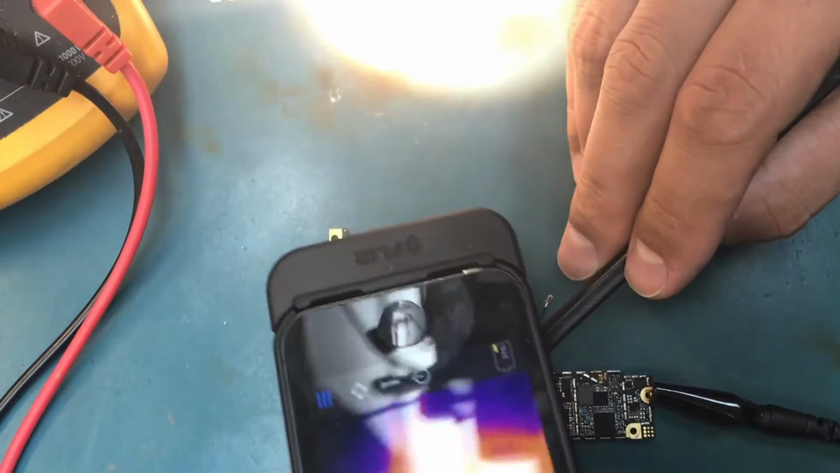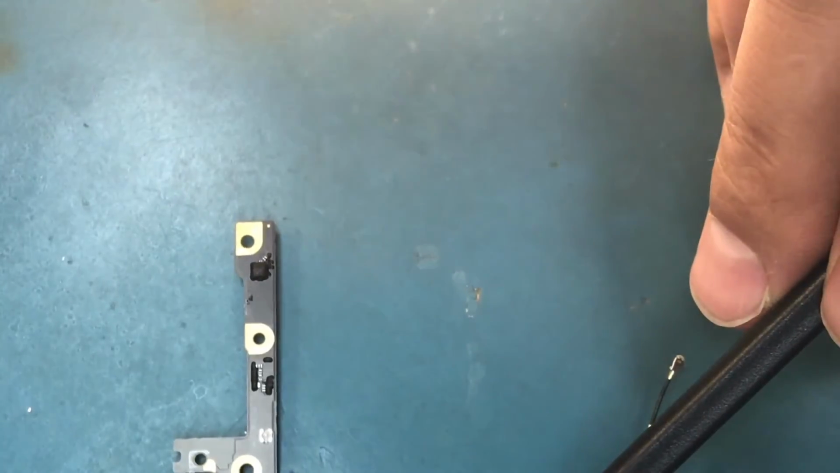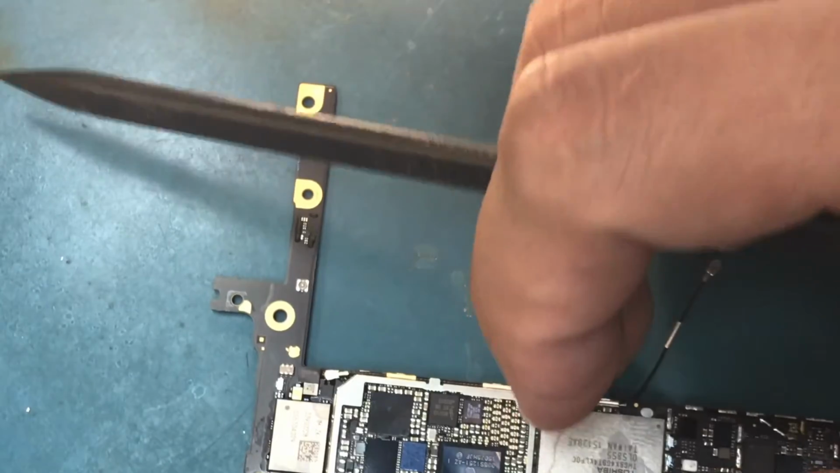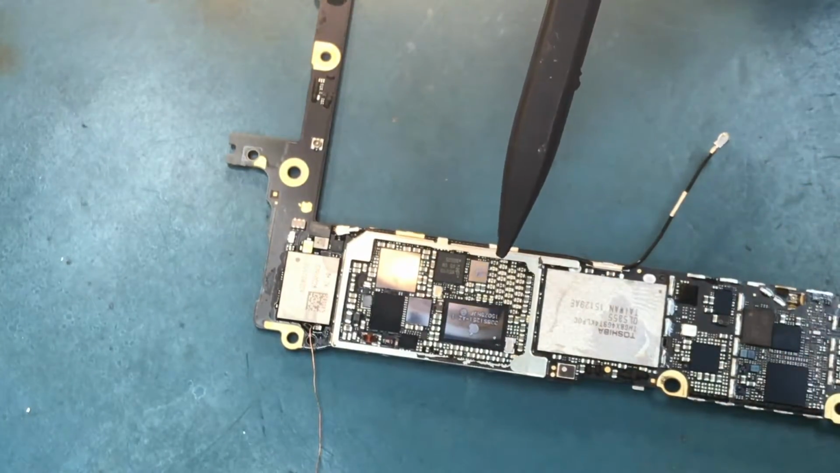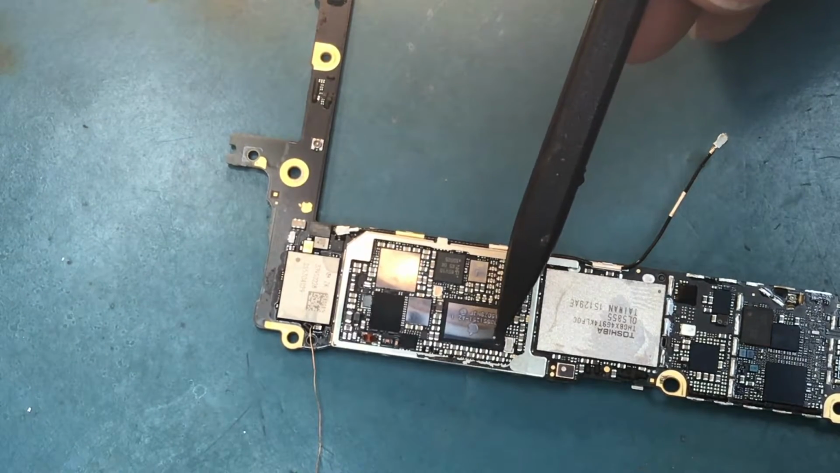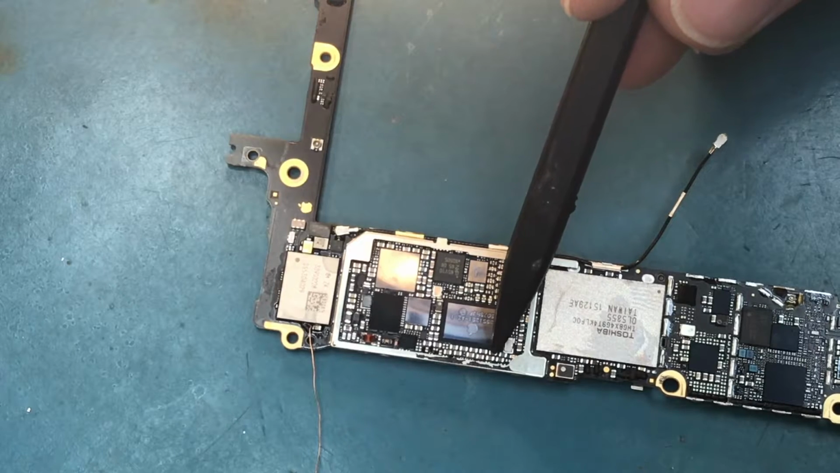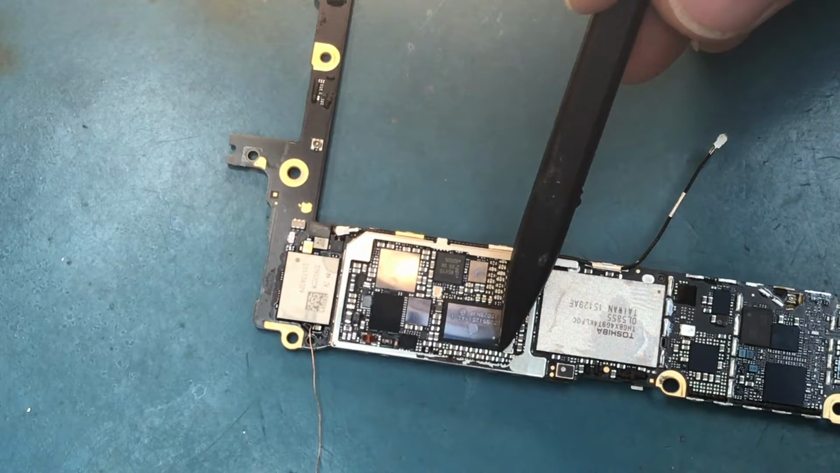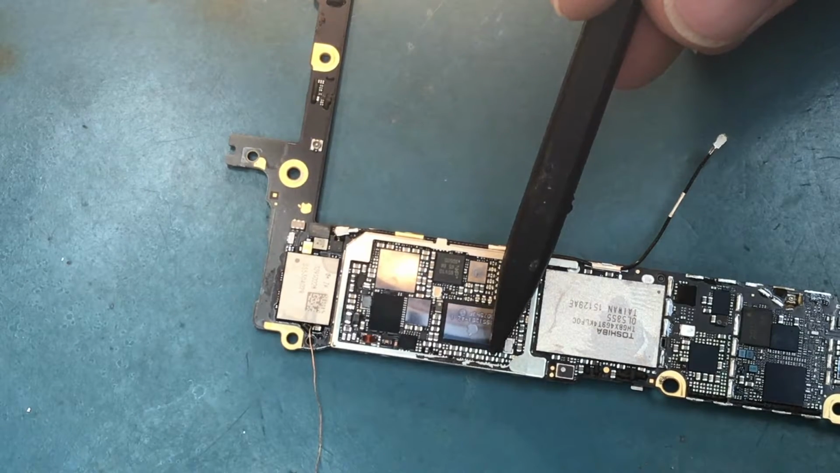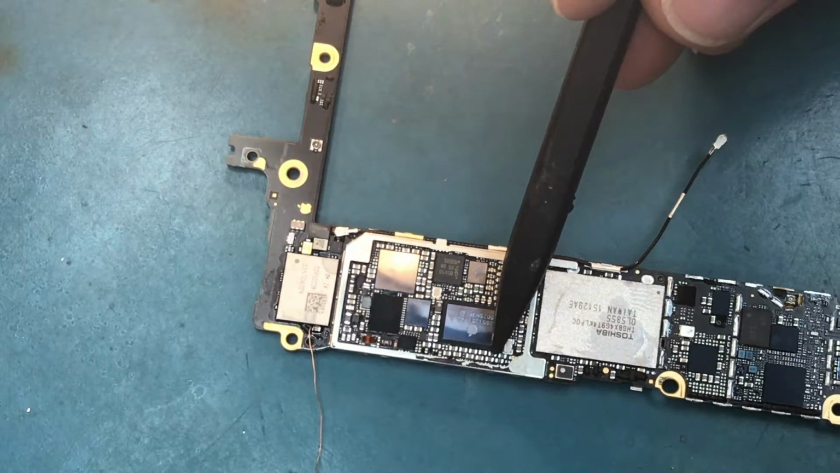Okay, that is going to be either this cap or possibly this, but I'm almost positive it's going to be this one, not the one all the way at the edge, but the second one.